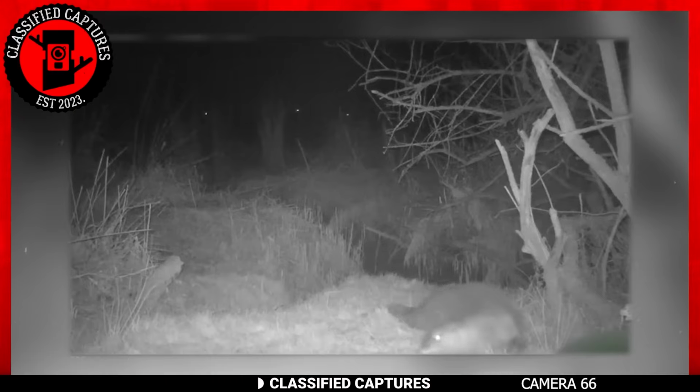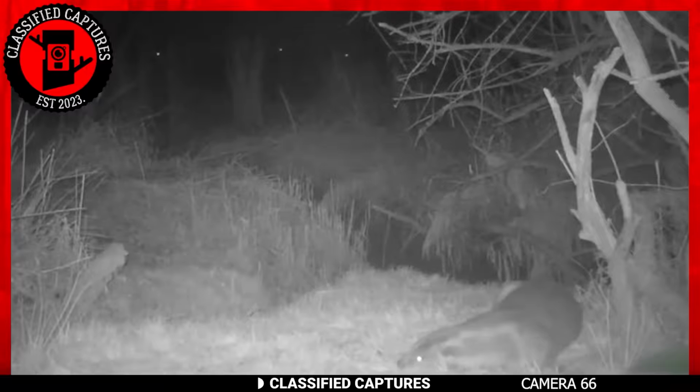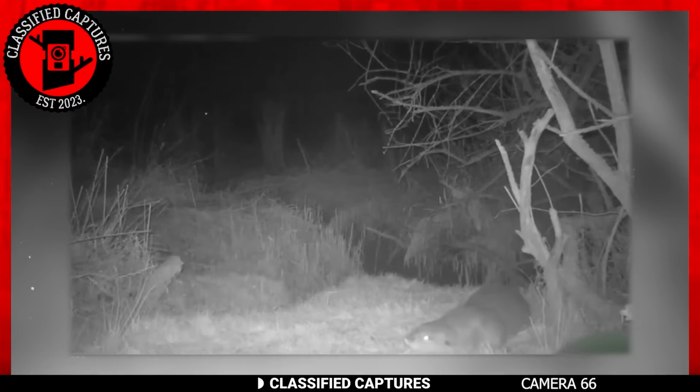Prepare to be amazed as the otter, a creature thought to be extinct in the Sasquatch Nature Reserve for over 60 years, has made a triumphant return. Caught on camera, this lithe and graceful animal with its sleek waterproof fur and webbed feet is clearly in its element, effortlessly gliding through the water.